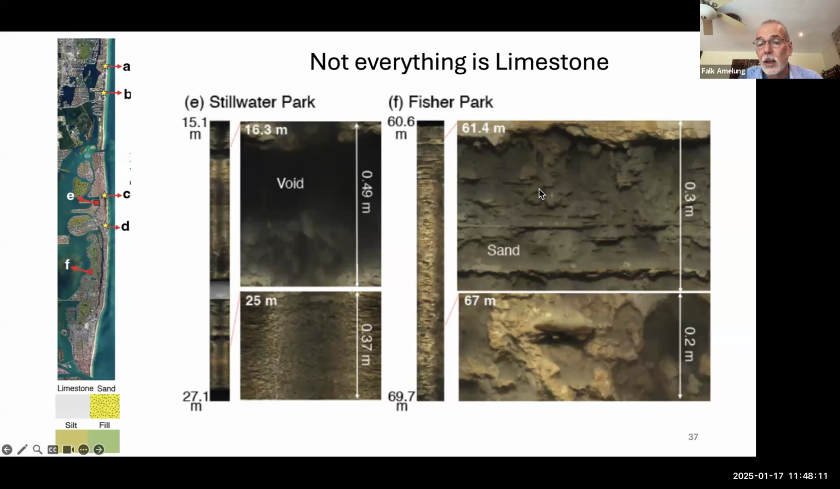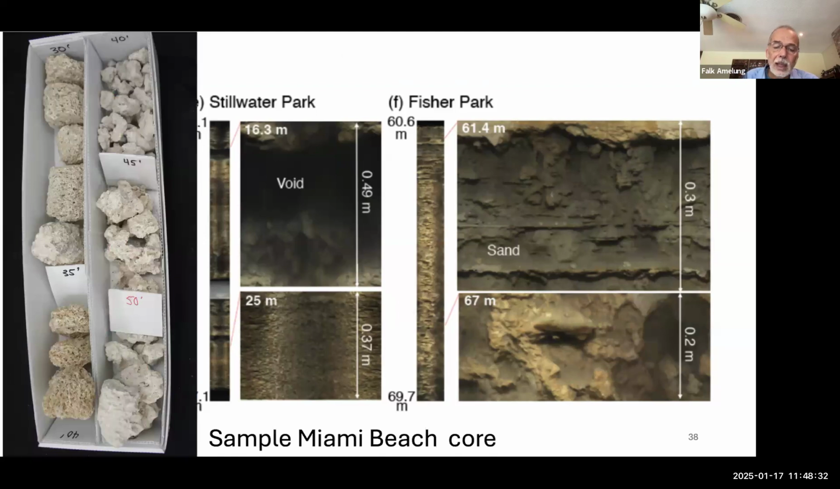In Fisher Park, there is a good example of the sandy layers. These sandy layers, quartz sands brought from the Appalachians a long time ago, were deposited before the Miami limestone. At other places, we have just limestone. For Miami Beach, not for Surfside or Bal Harbour, we have some sediment cores. This is how they look.